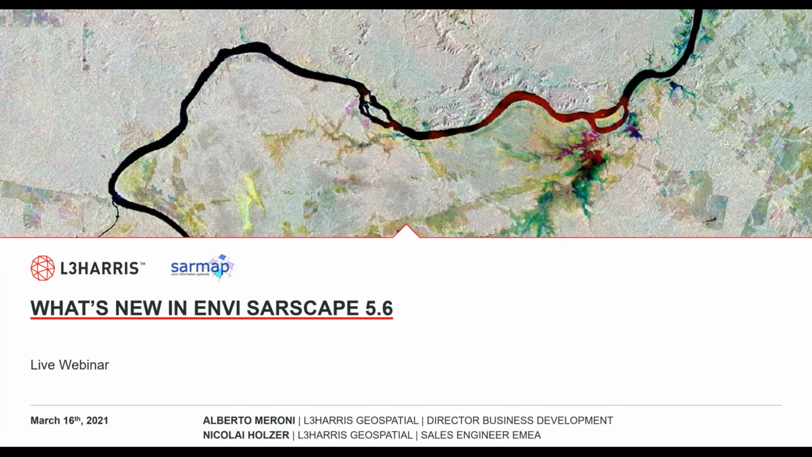So in today's session, we'll share not only the enhancements at 5.6, but also give insight to users looking to run large-scale, accelerated, and parallel SAR processing. So that's the quick introduction, and I'll turn it over to Nikolai.